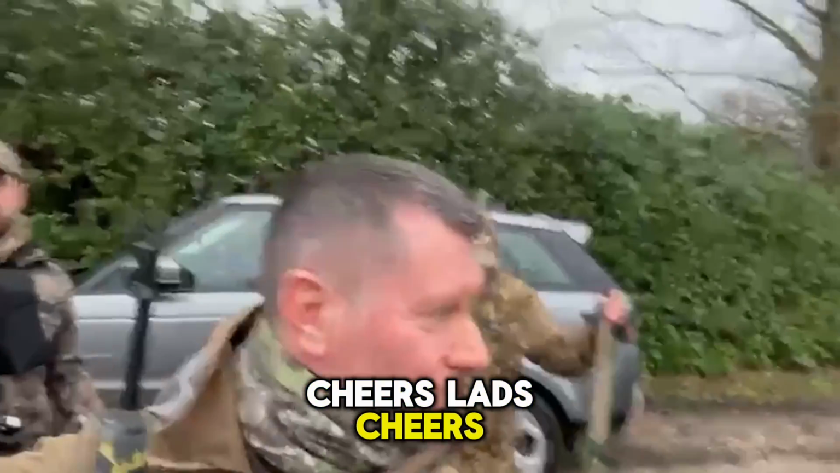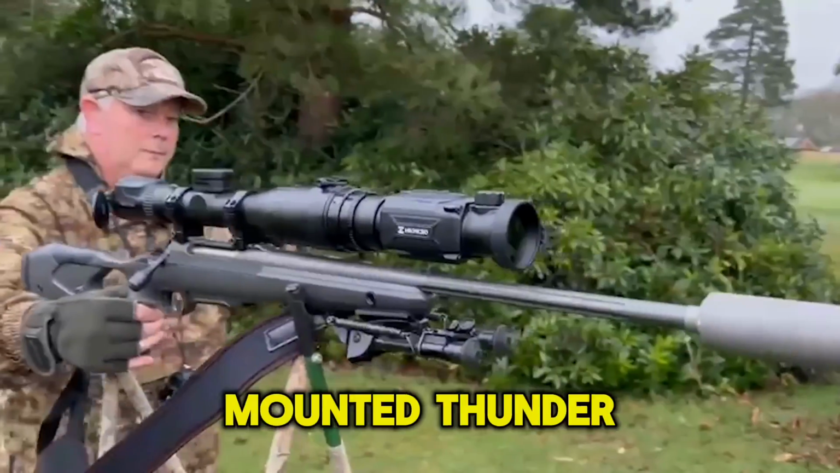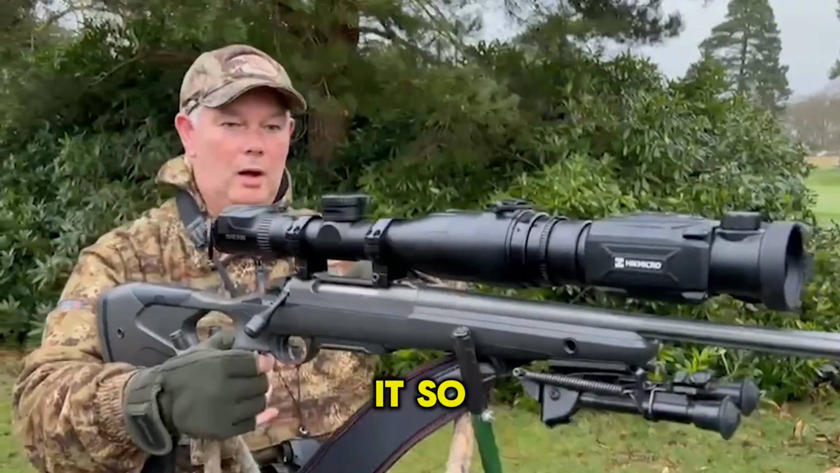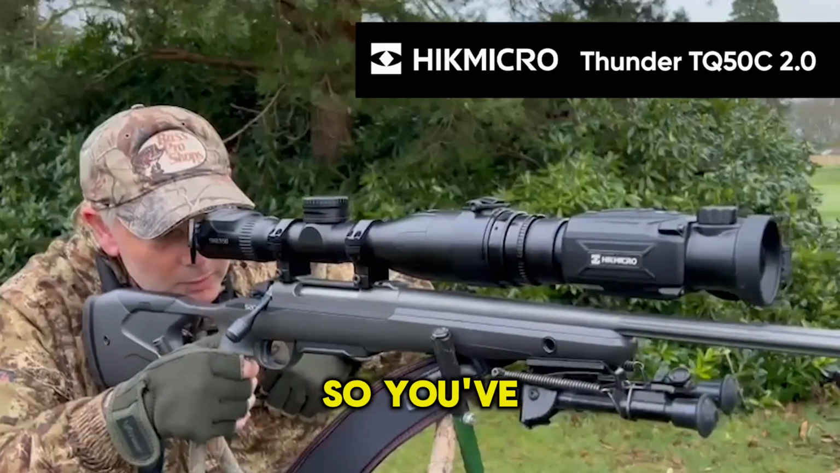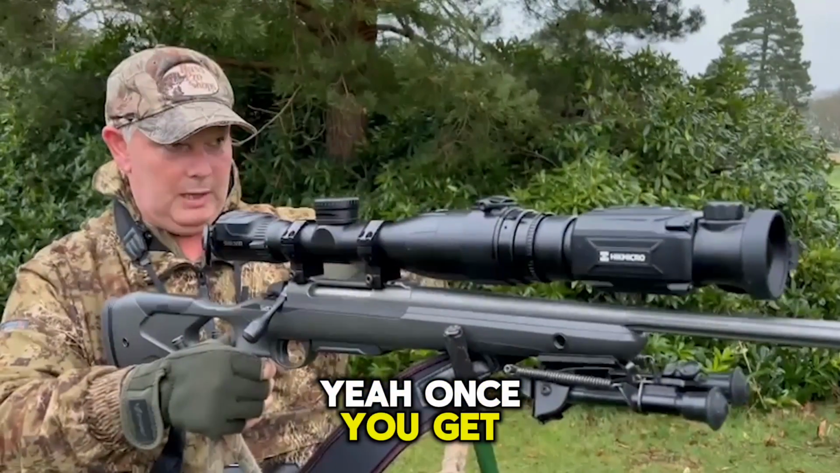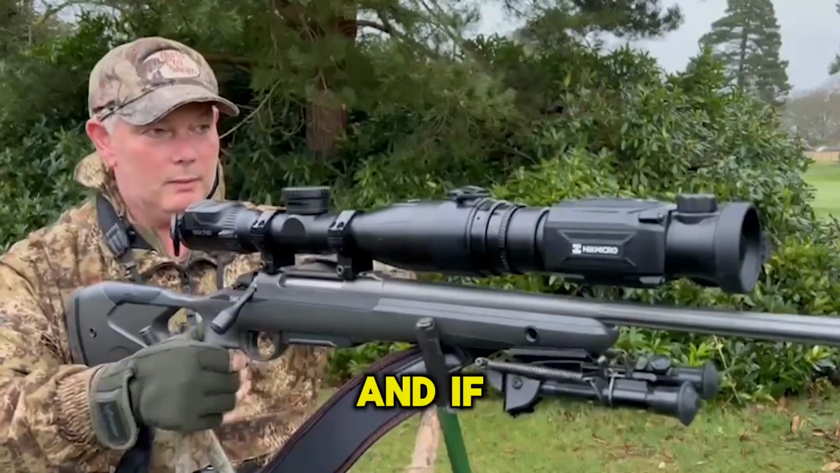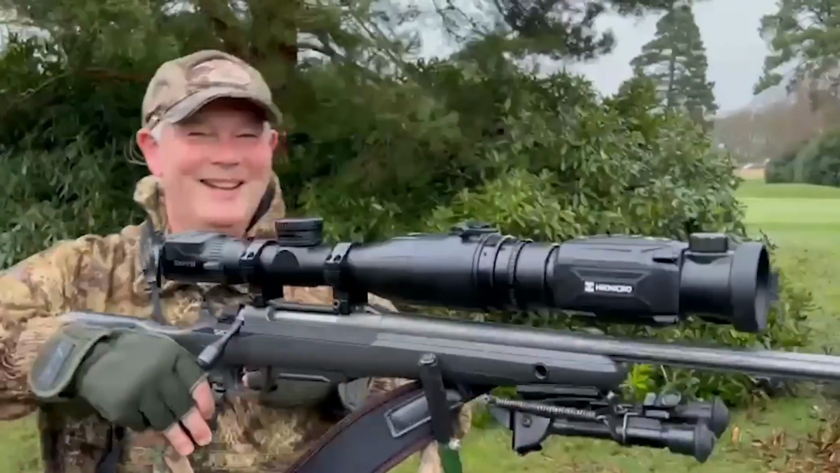Cheers, lads. What we should add on here is Willie's actually got the HikMicro Thunder on his DS. Yeah, DS mate, with the Thunder 2.0. How have you found it, Willie, so far? Absolutely superb. The clarity is amazing. So you've purchased that from Scott Country International, and it's performed for you? Yeah, once you get it on your gun and zeroed, it's absolutely brilliant. Hold zero, take this on and off, 243, 308. Brilliant. And if you don't get too excited tonight, you might be able to press record. Yeah, well, work that out, I think.